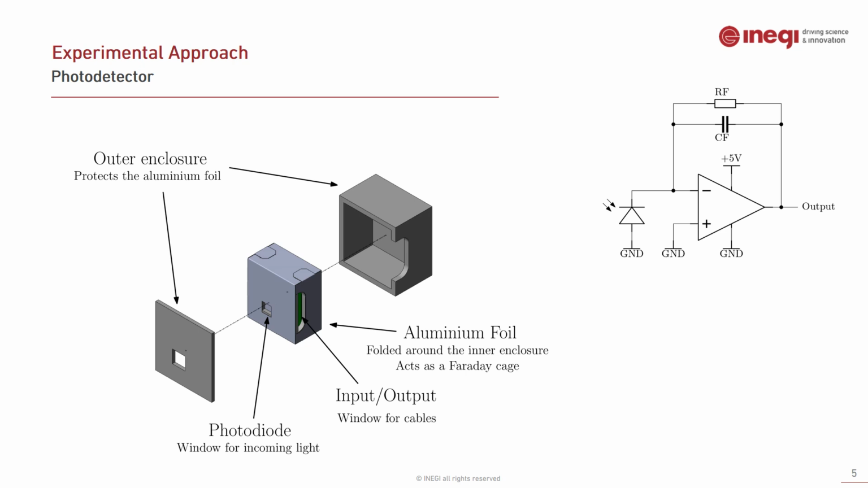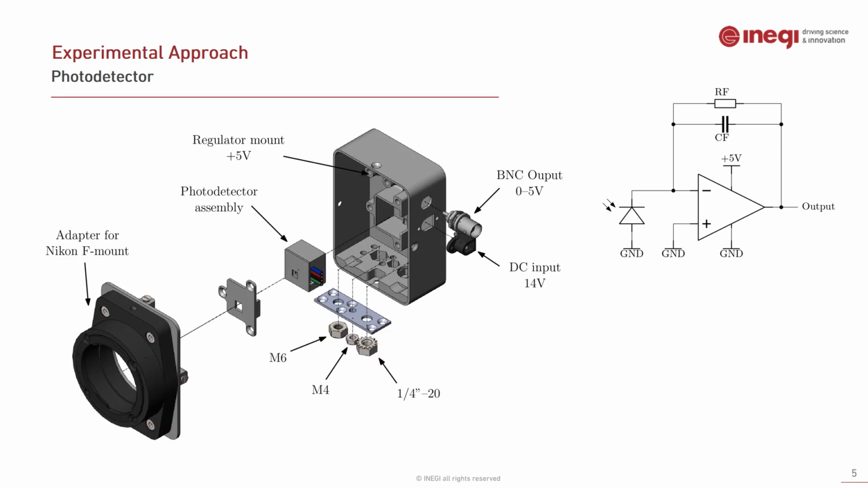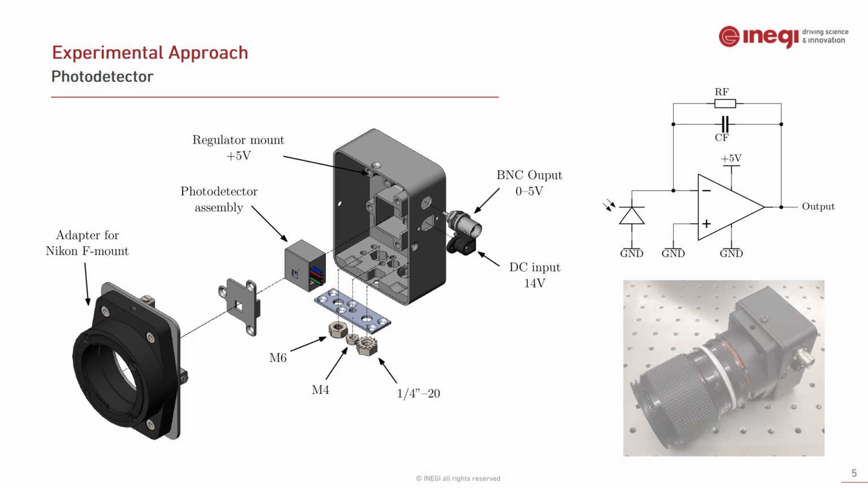Besides this, additional care was undertaken in maintaining potential noise sources outside of the main board, such as the voltage regulator. Due to the objective of this system, it is very advantageous to collect as much light as possible to have a larger signal. Thus, an adapter for F-mount lenses was included. Also, for mounting versatility, several options, metric and imperial, were also included. Here we can see the finalized version of this system.